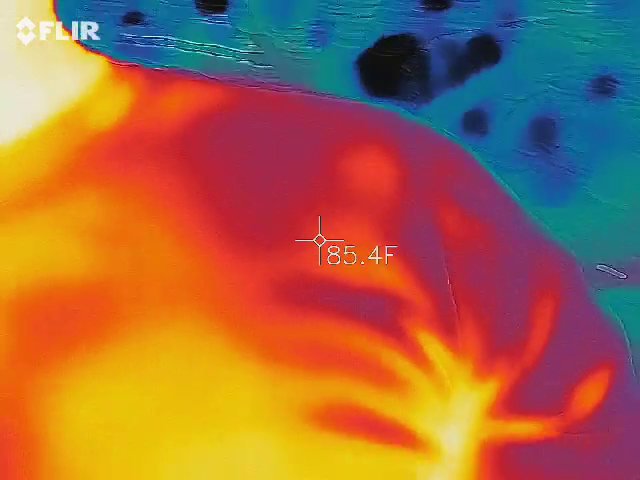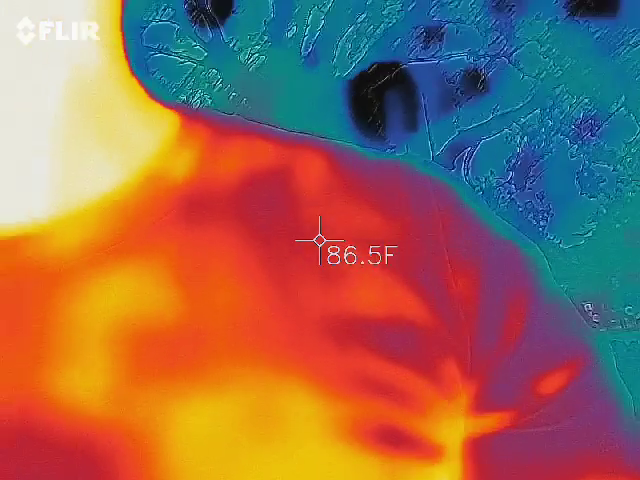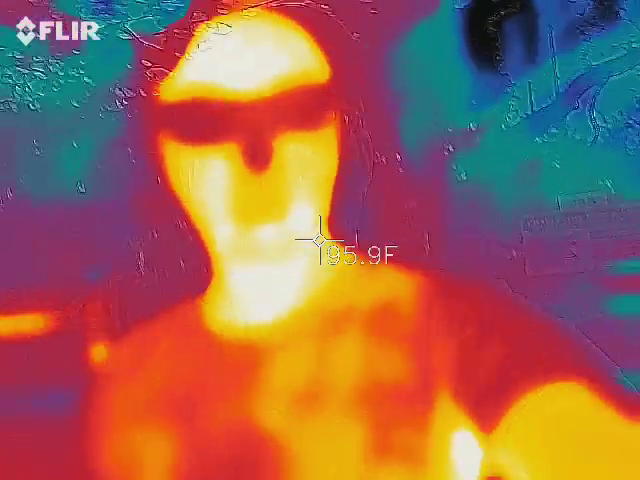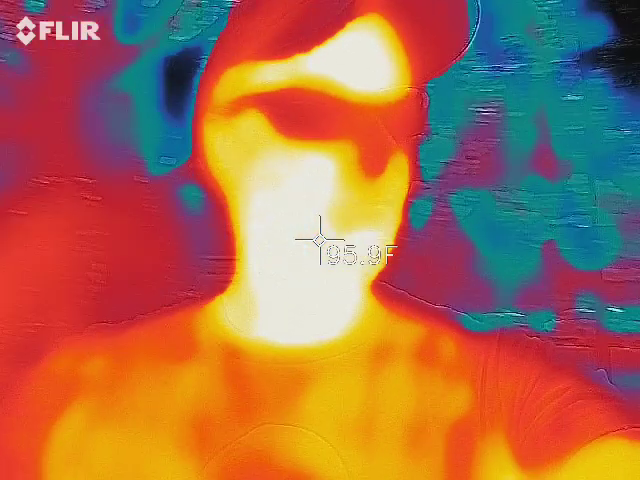Back to this guy. This is actually recording already. So this is a thermal imaging camera. I have it set to white hot, black cold. Can everybody see me in the picture? Everything around, I should be orange, red, and yellow, right? Unless I'm a ghost. So, you look like a skull. Especially with the sunglasses on.